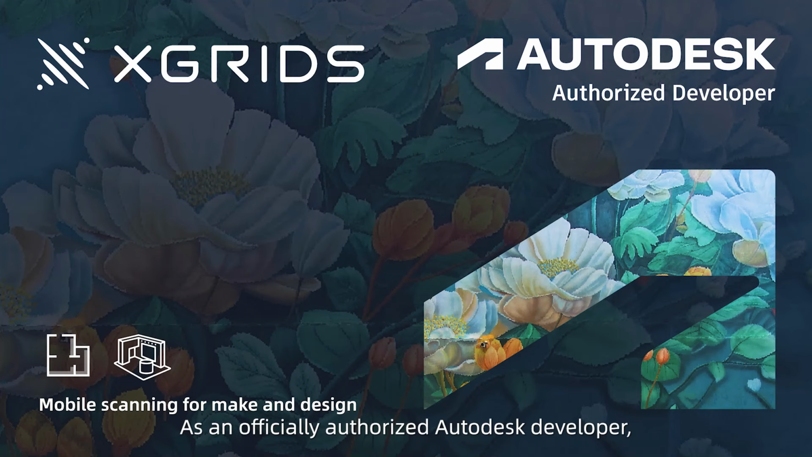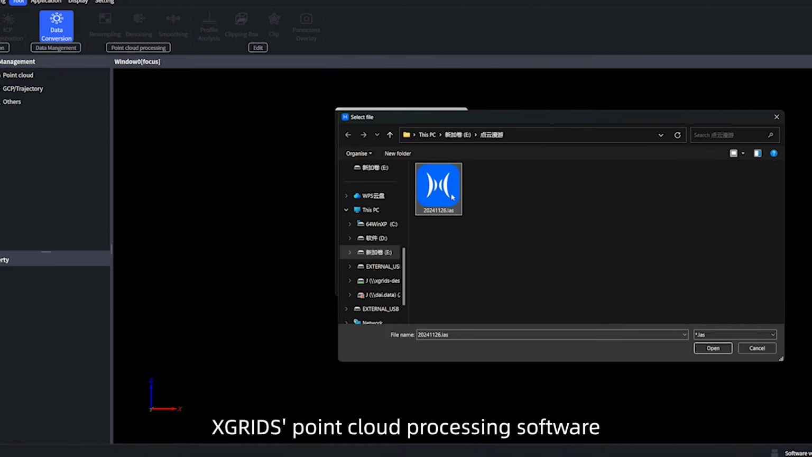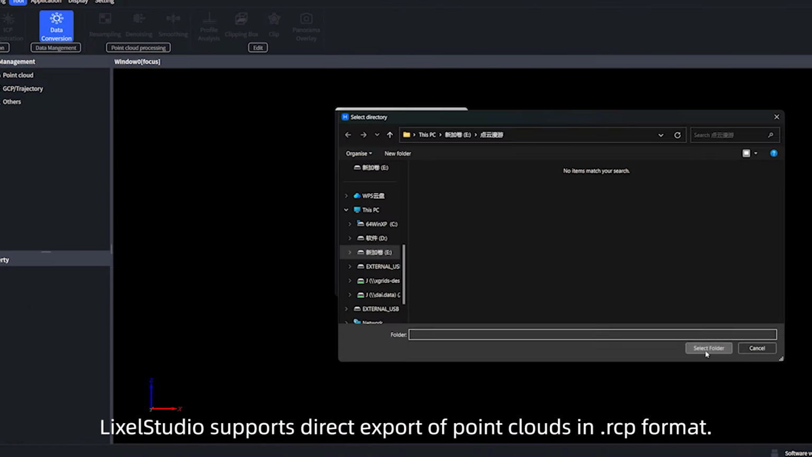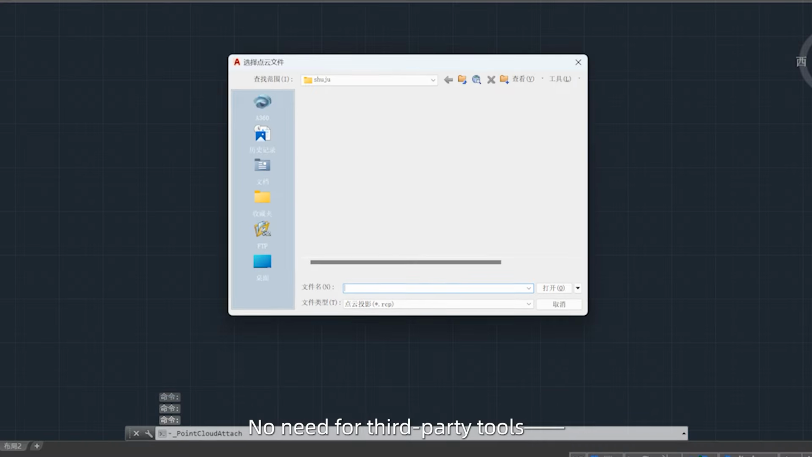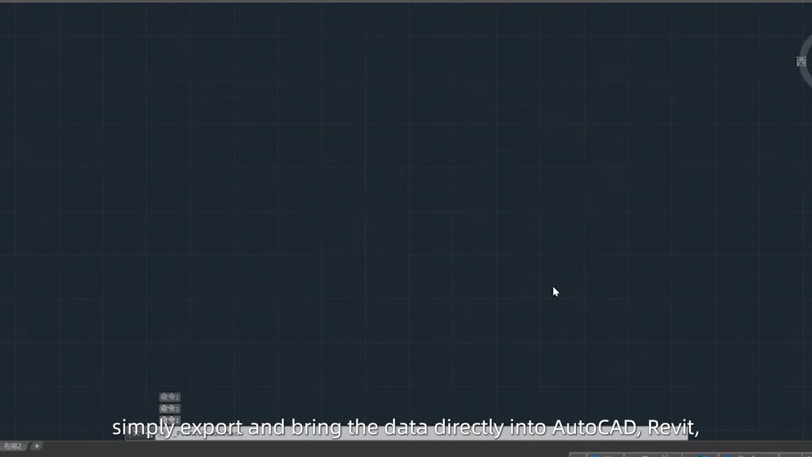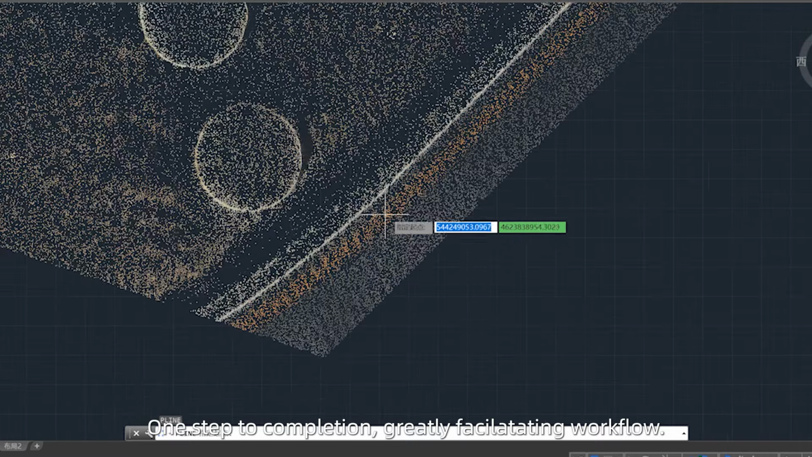As an officially authorized Autodesk developer, XGRIDS point cloud processing software, LixelStudio supports direct export of point clouds in .rcp format. No need for third-party tools, simply export and bring the data directly into AutoCAD, Revit, and other Autodesk software. One step to completion, greatly facilitating workflow.